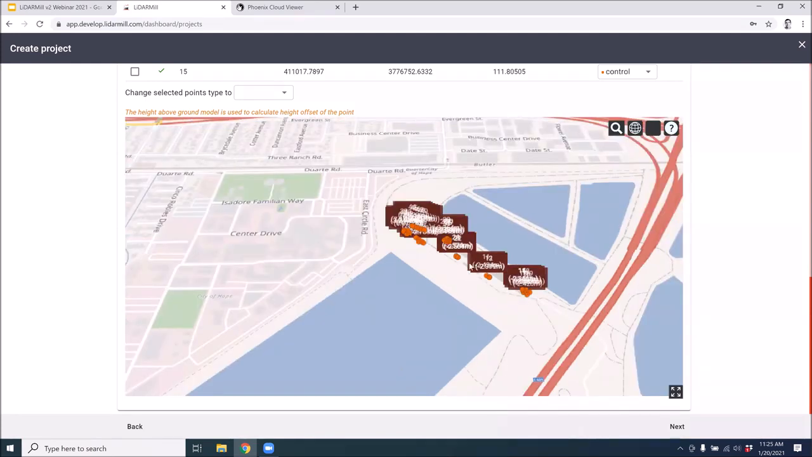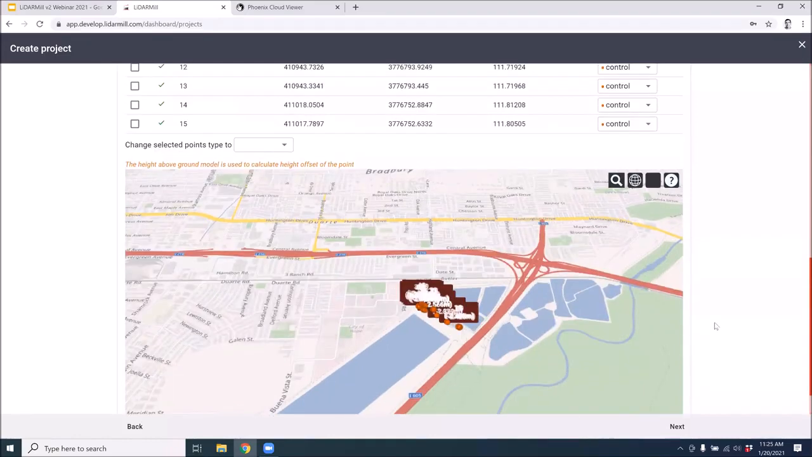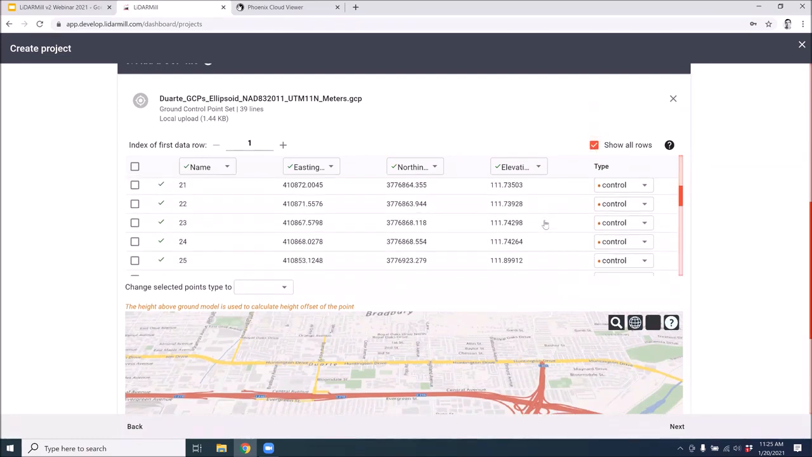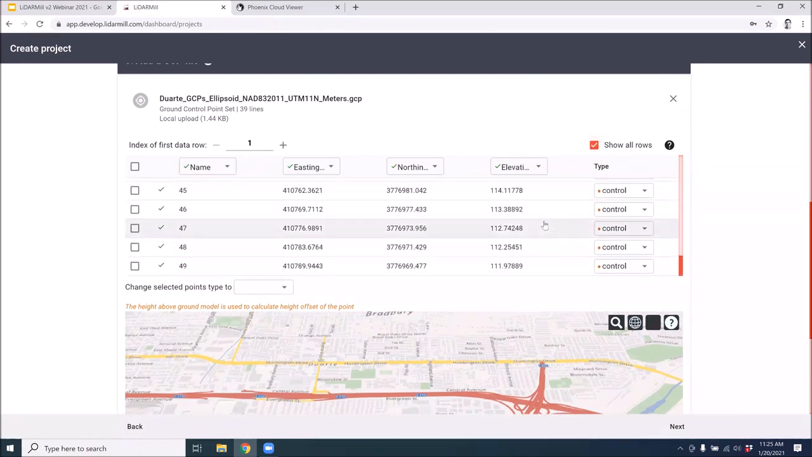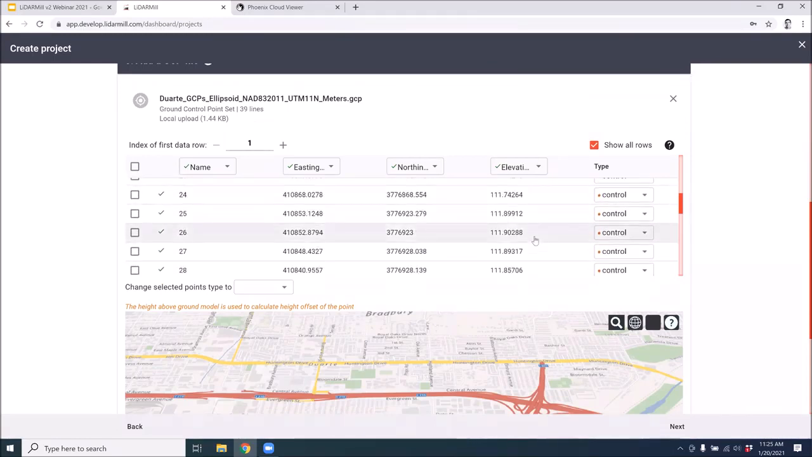Our GCPs are in the correct location, as we can tell by this map. So the next thing that we would want to do is go through and decide, of these, what do we have here, over 40 GCPs, which ones do we want to utilize for what purpose?